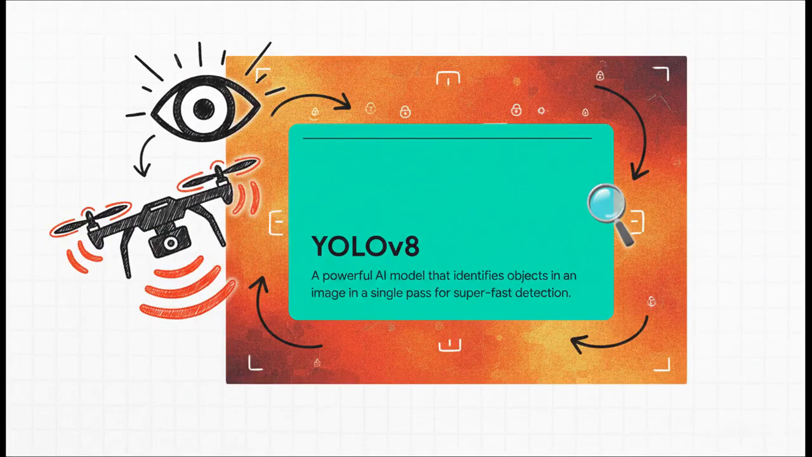That first AI spotter is a model called YOLO-V8. The name actually stands for You Only Look Once, and it's designed for one thing: pure speed. It scans the entire thermal image in one shot to flag potential drone targets almost instantly. Think of it as the system's first line of defense.